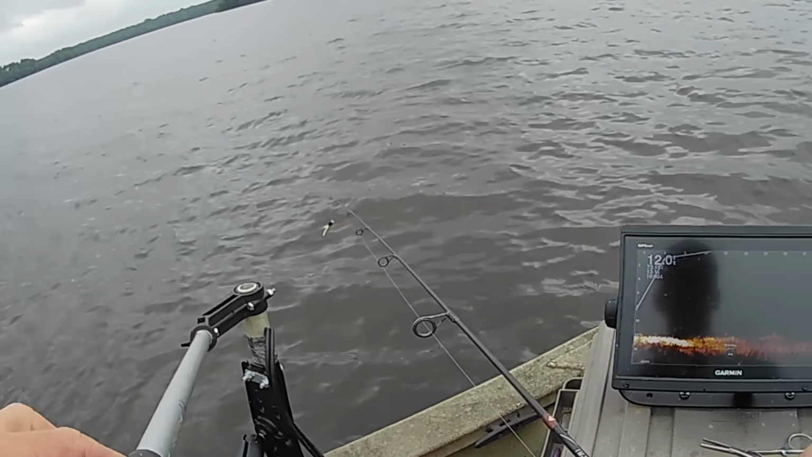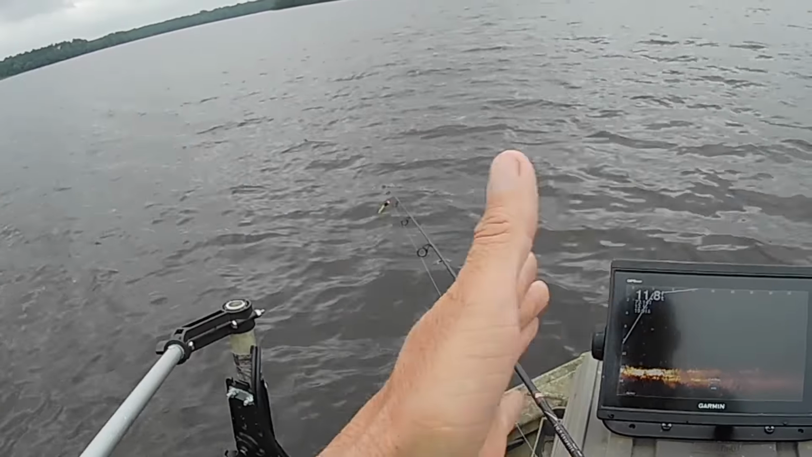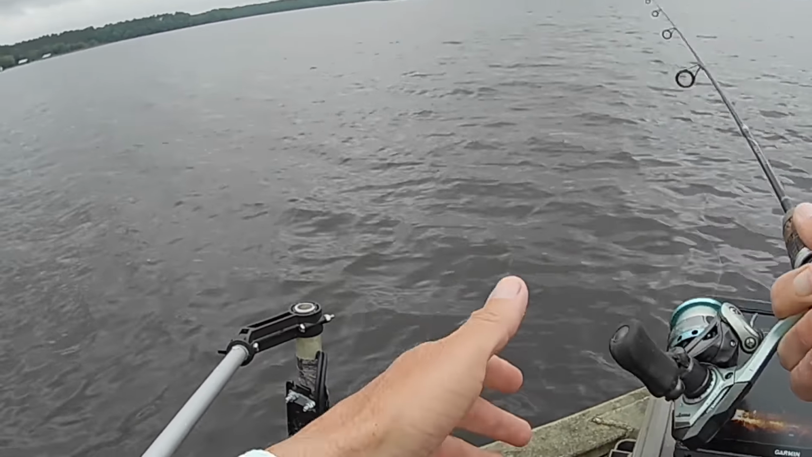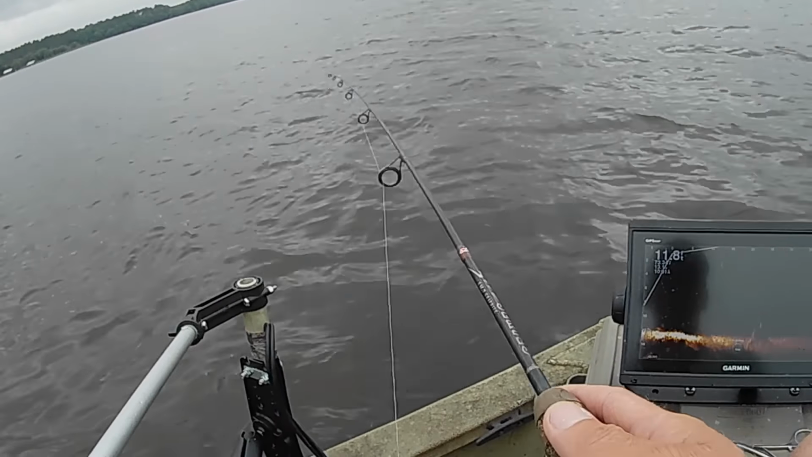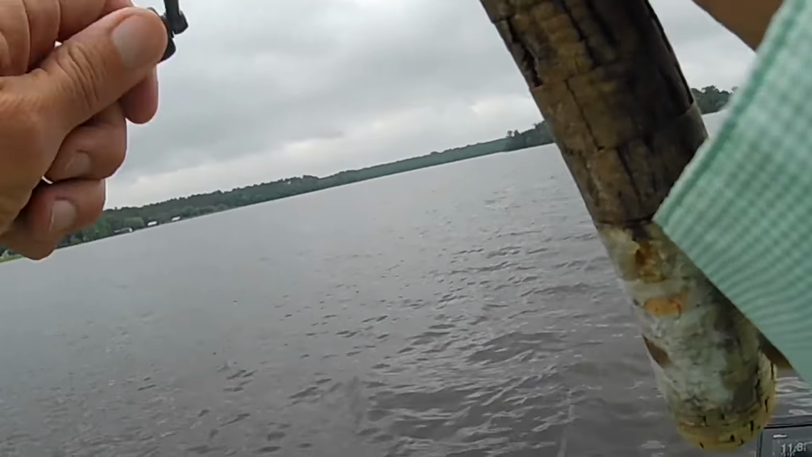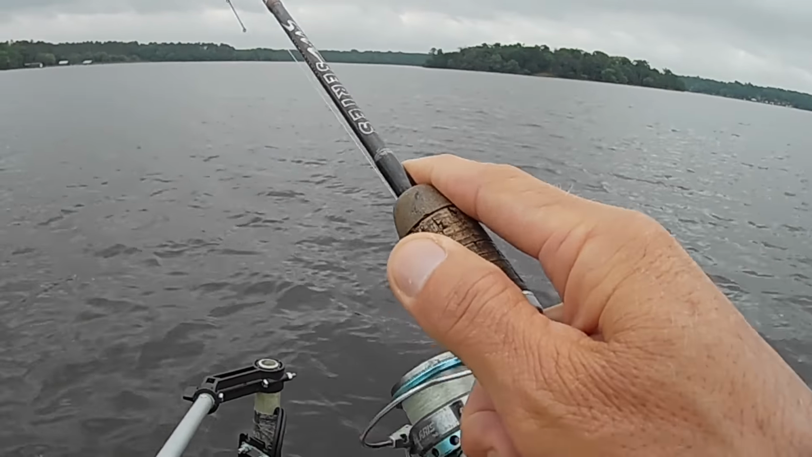It's a little bigger piece of cover than what the other one was, so sometimes you have to dissect one that's bigger like that. I didn't make a good cast either, darn it. There's one though, first cast. I didn't make a very good cast, and hey, I think this is a nice one right here.